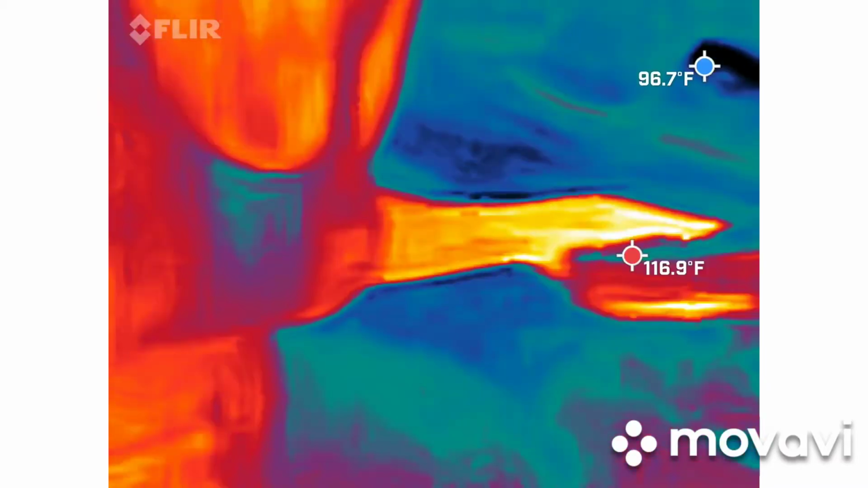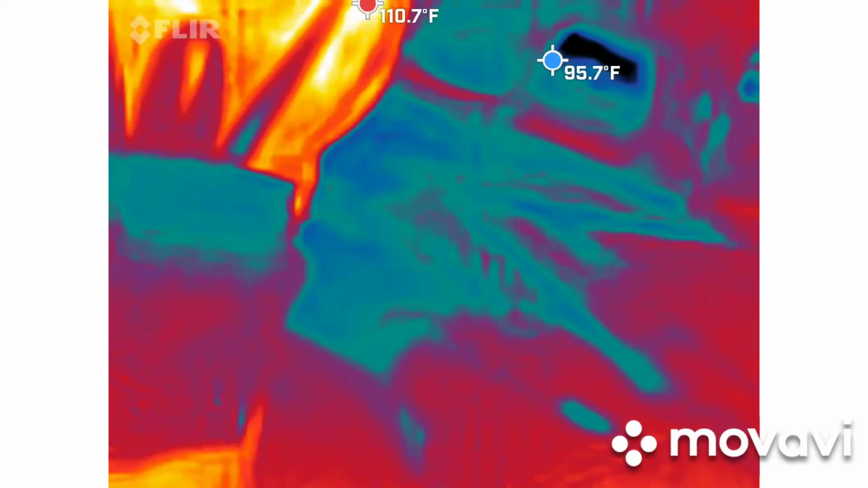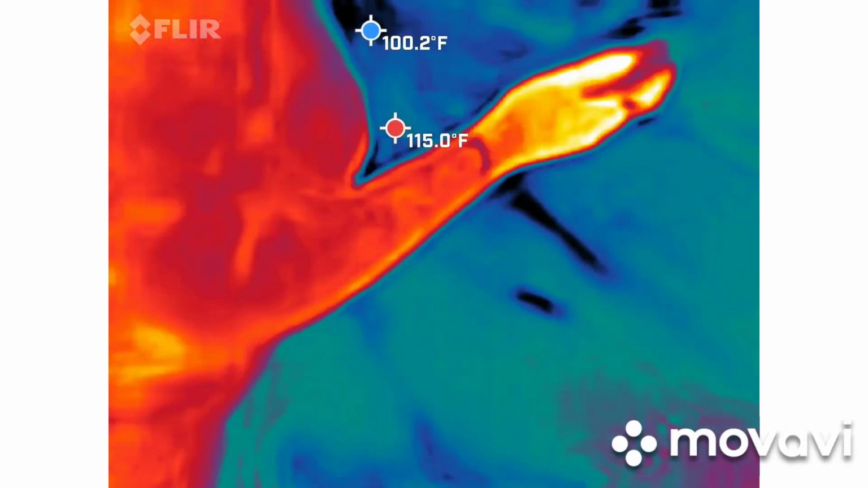Yeah. Can we go in there? Yeah, can we see the horses? Can we see them through here? Yeah. I like the smell of horses. I don't care. Hey.